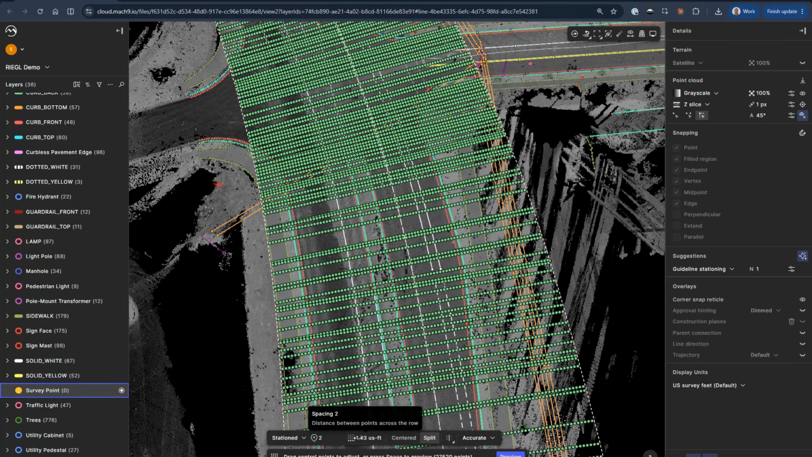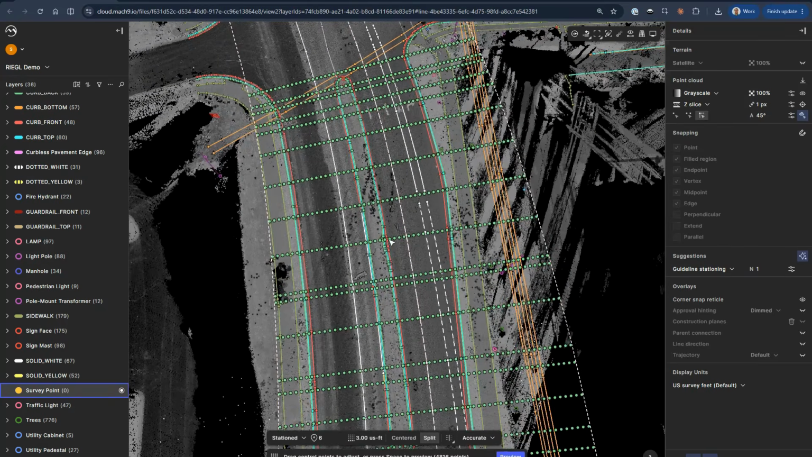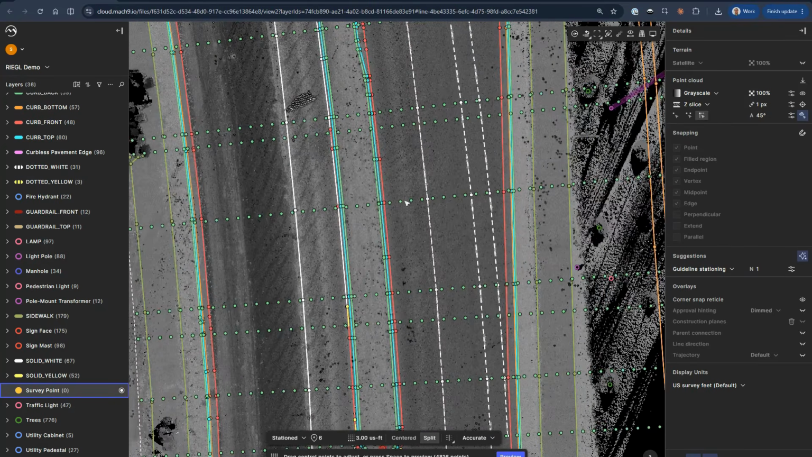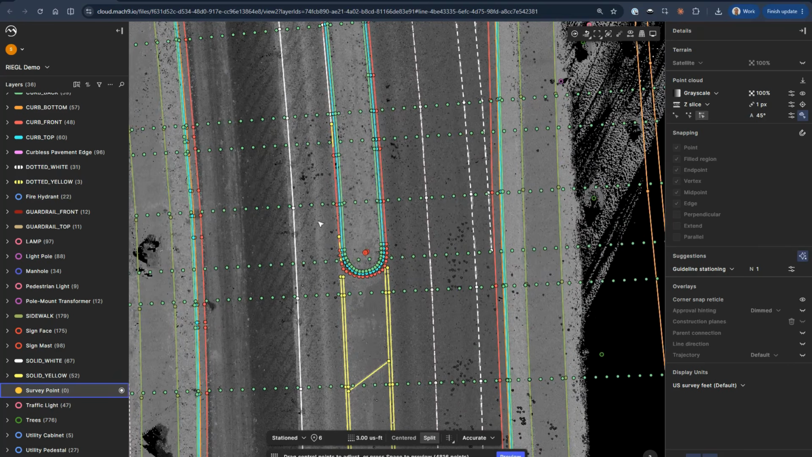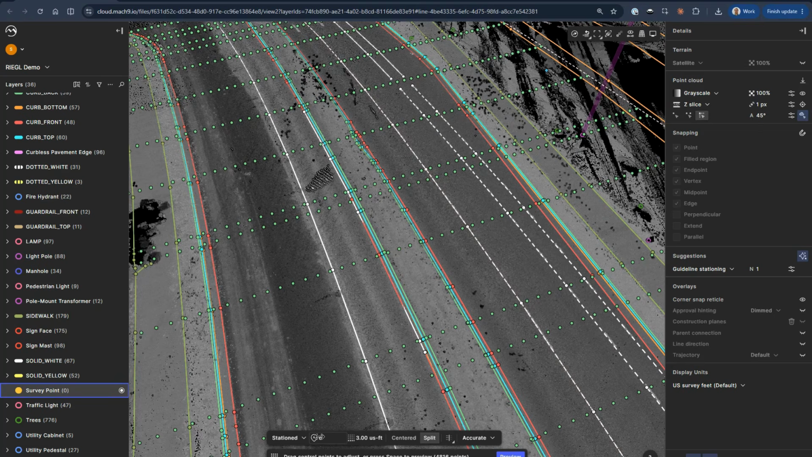and I could tell it I want them stationed every 3 feet. And we can actually specify here where these points should land. And you can see that it will line them up with the key stationing locations on my data set. I have some control over that.